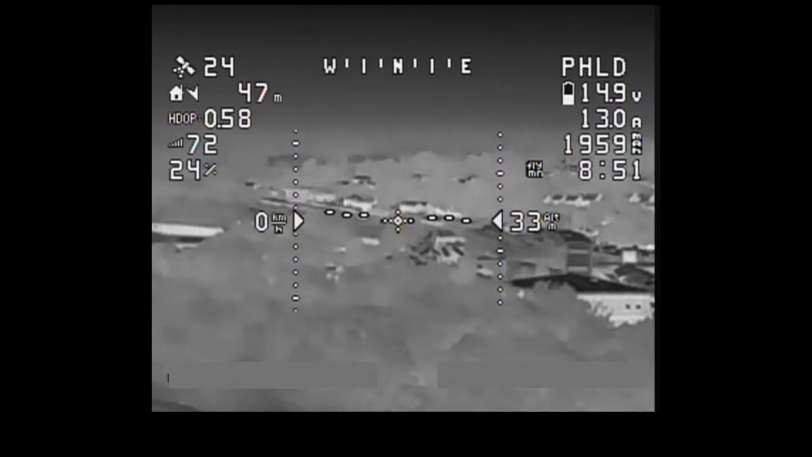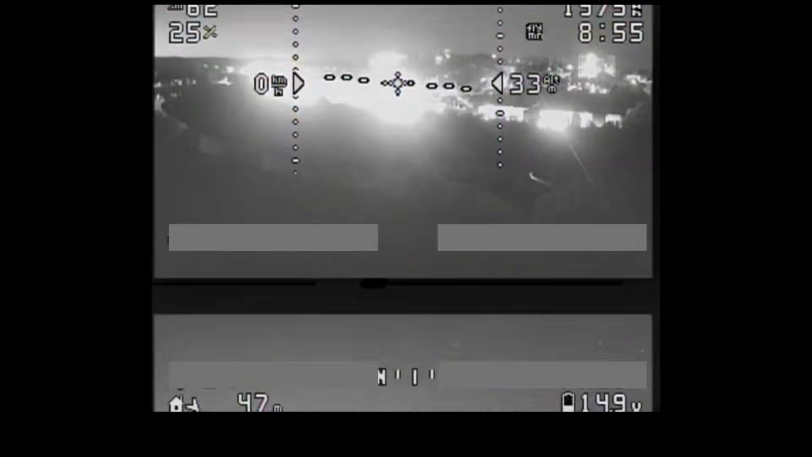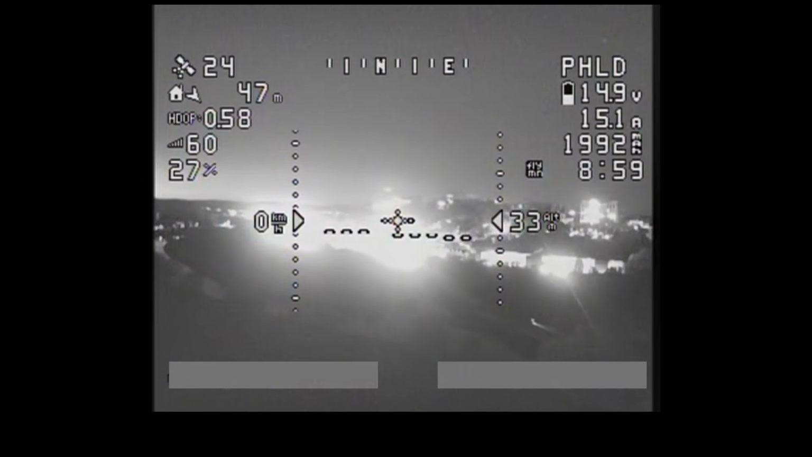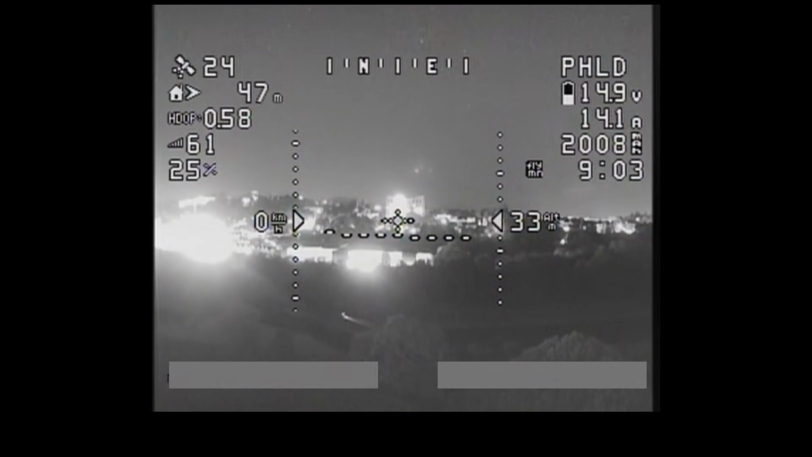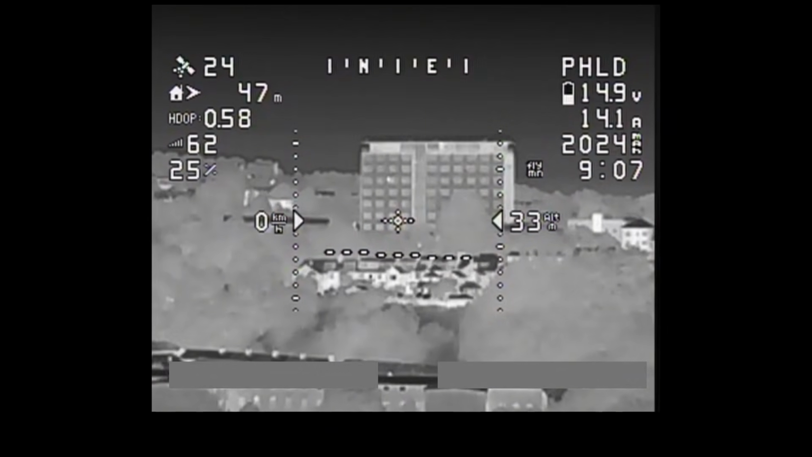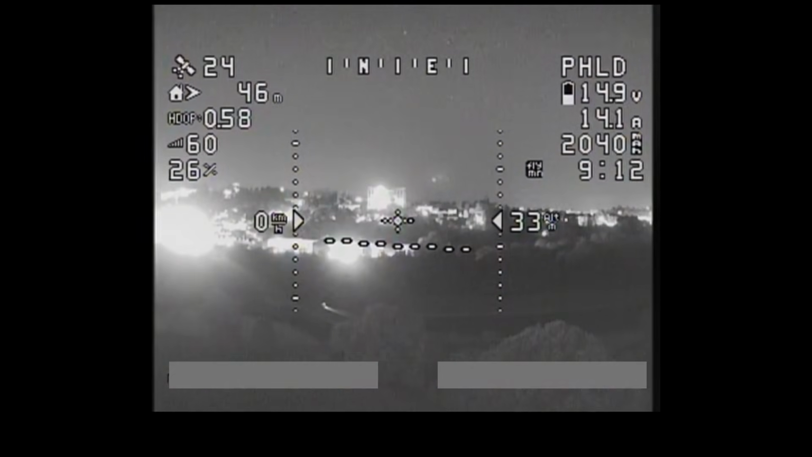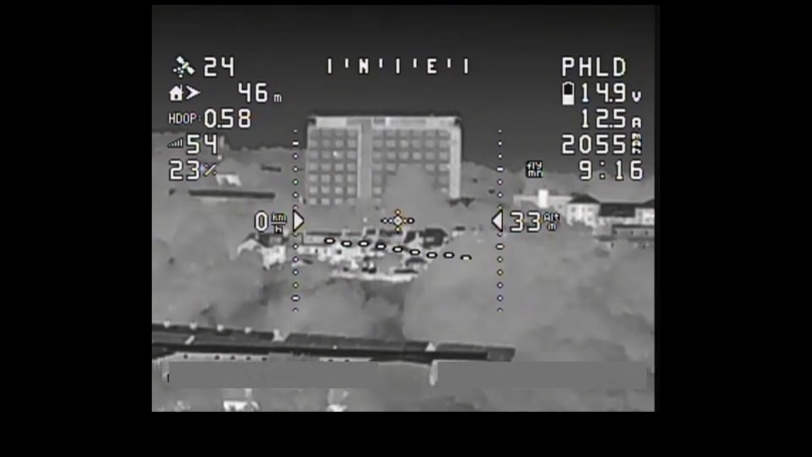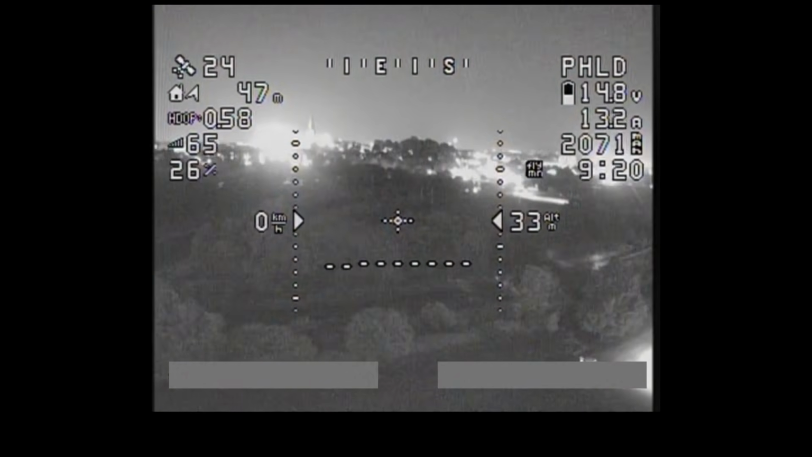So just have a look up over in this direction, because like I said, on the infra, all you're seeing is a lot of light coming from that direction. That's just various buildings that are in the distance. There's a big sort of tower block there. How does that look in thermal? So yeah, you can see a lot more detail on the thermal there than you can with the infra. Looks very cool though. See what else we've got around here to have a look at.